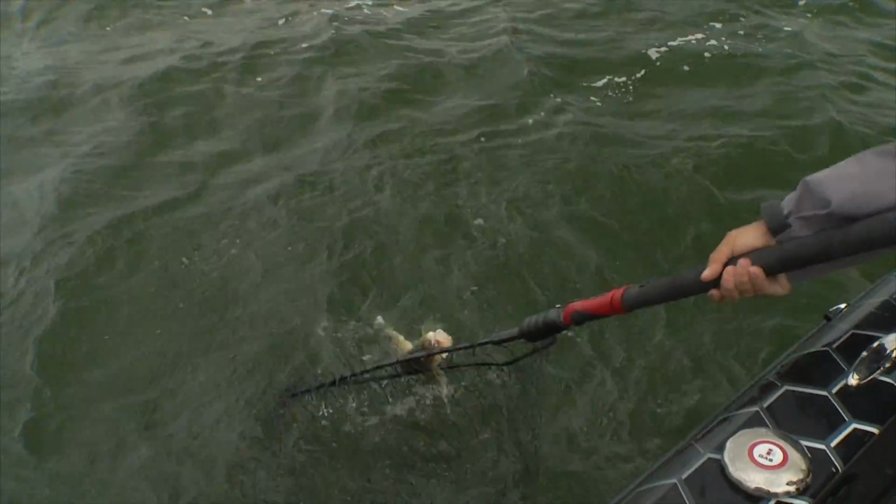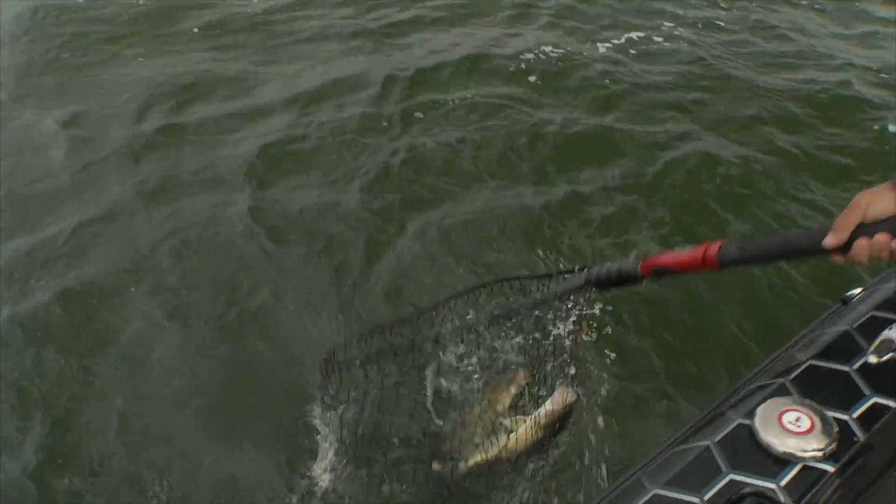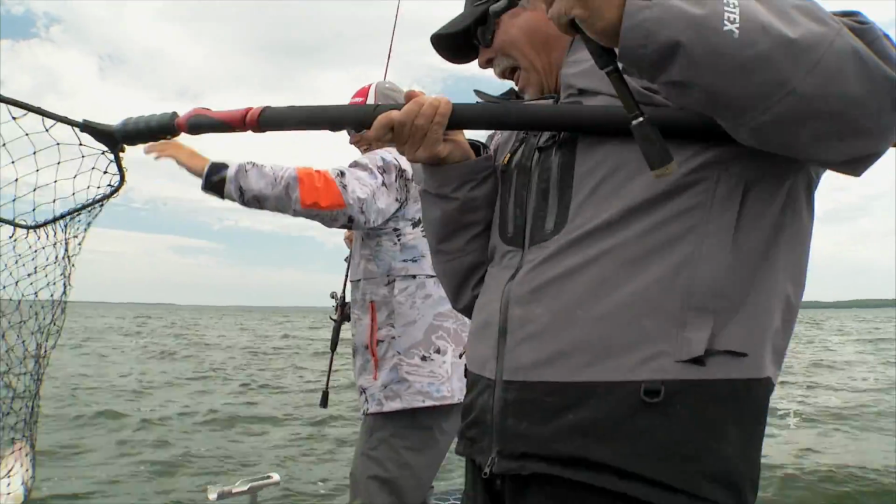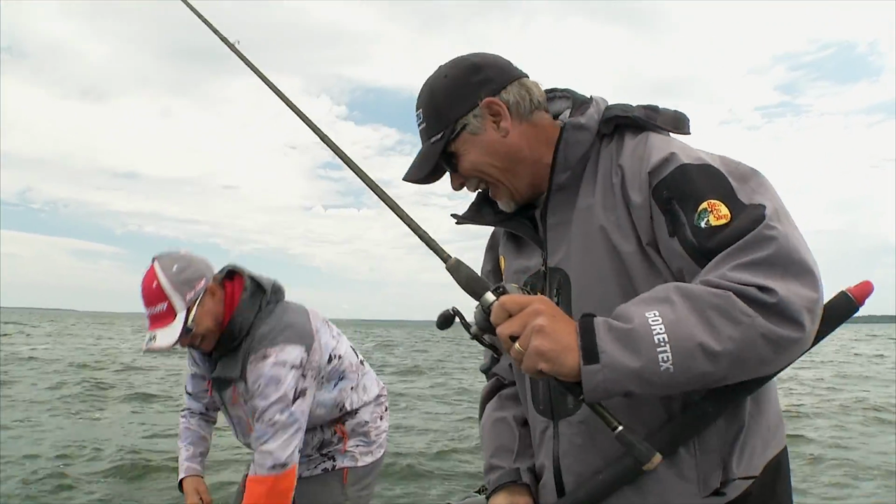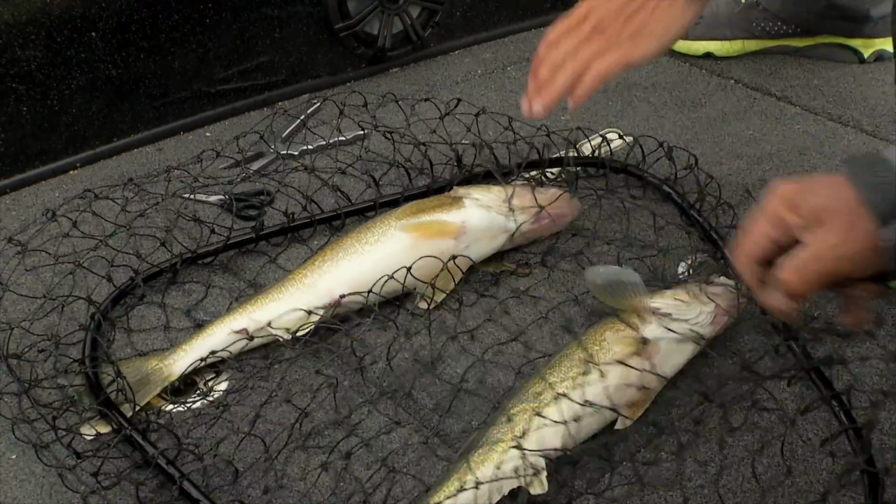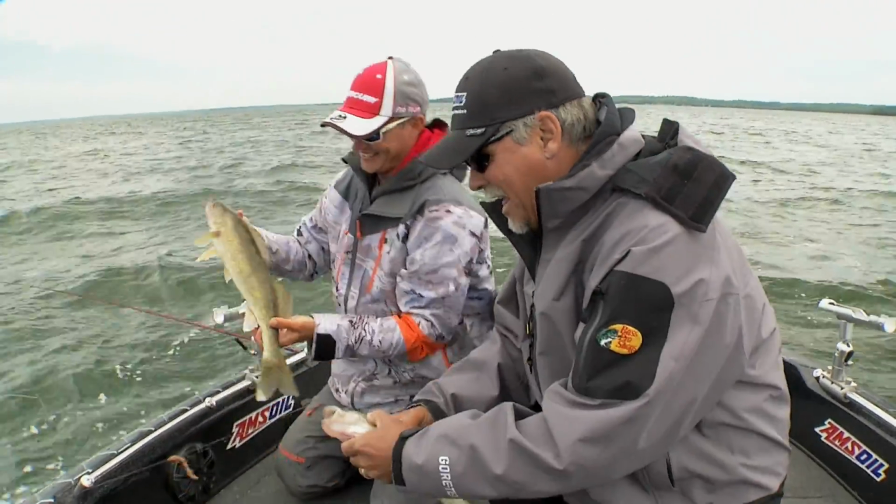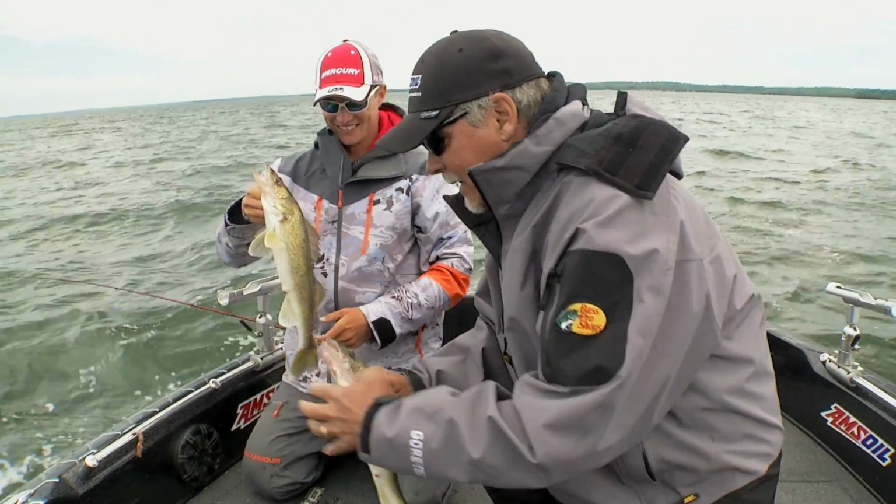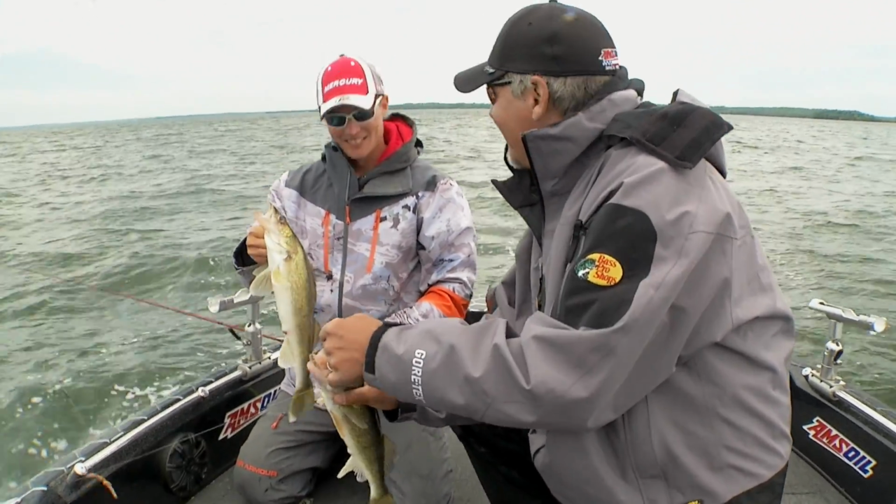Here's one. Yeah. Pretty awesome. Mine actually might be a big slot. Told you to get the net. Yours is bigger than mine. Yeah, mine's just over that slot. Yeah, this might be a 19-incher actually. This is pretty cool. That was awesome.